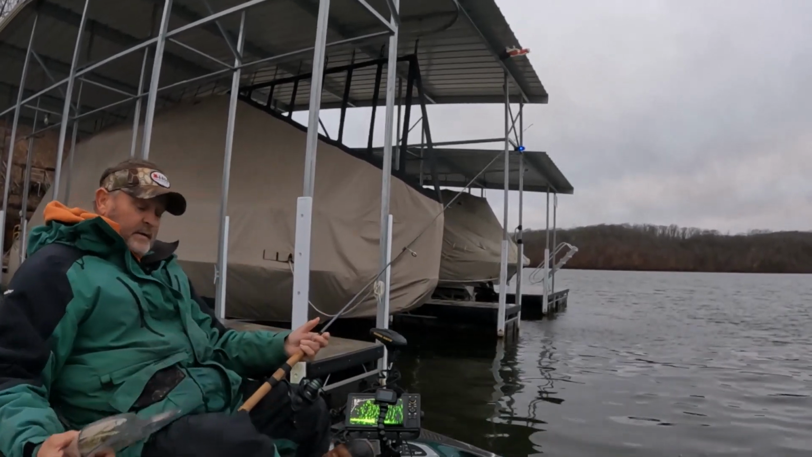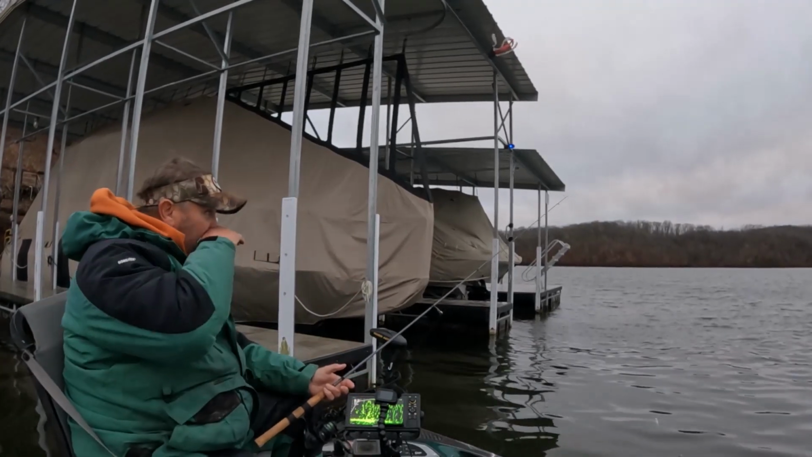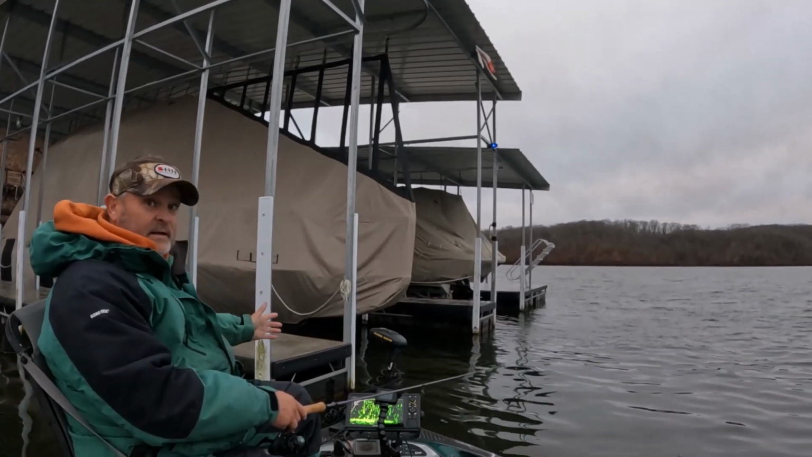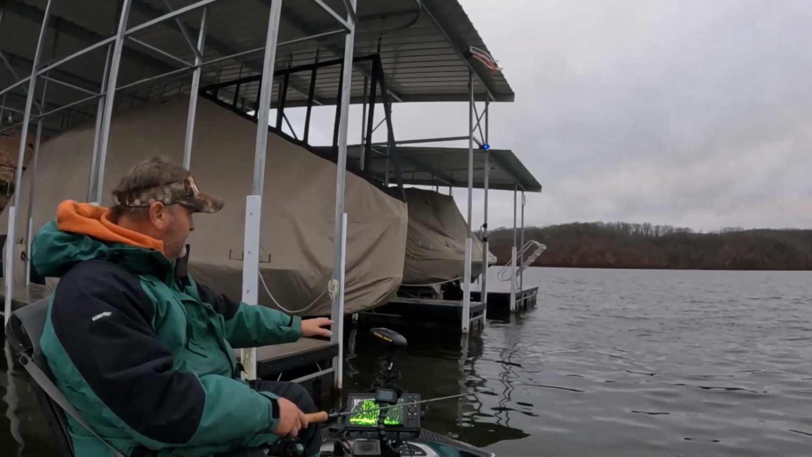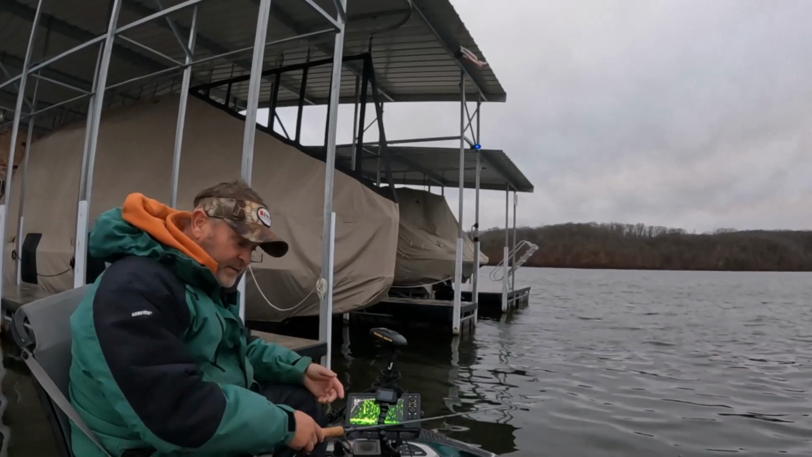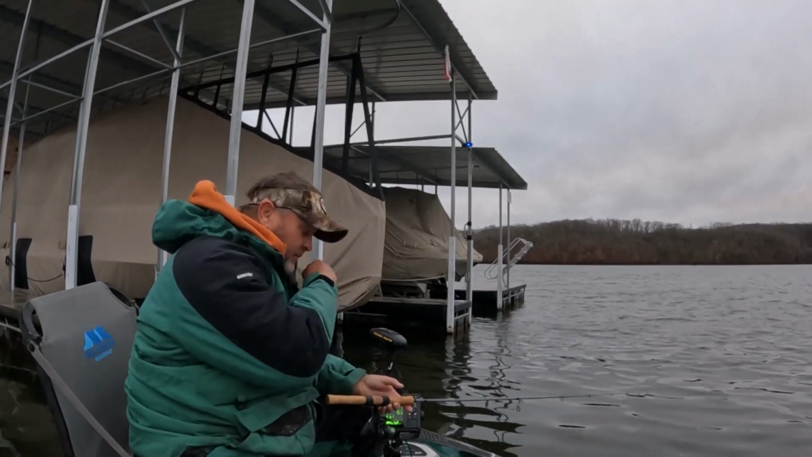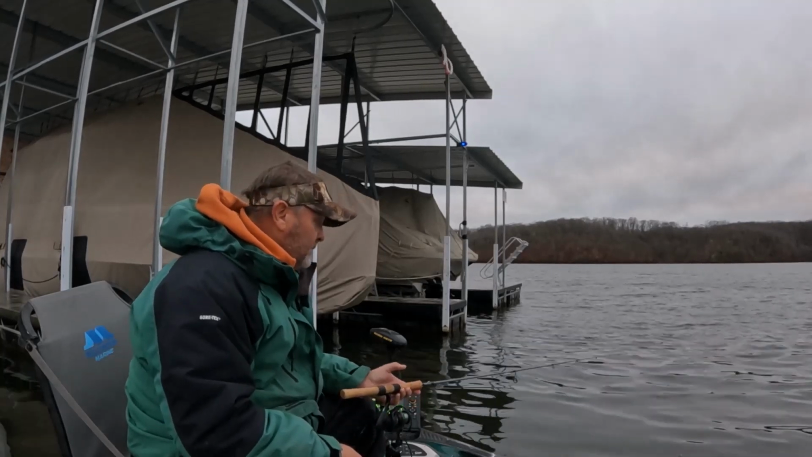Hey, thanks for watching. This was nothing but fun. All we did was go, that's a point right there. That's the main Gravois Creek. We just got out of the wind, and you can see the wind blowing out there. If you look close to the boat, no wind. We just got behind this dock, and we really lucked out. There's no wind, power poles have been down. We haven't moved 3 feet in an hour.